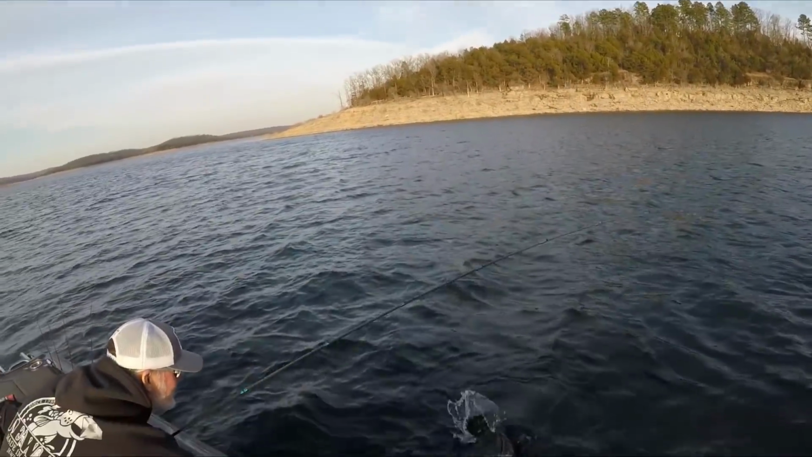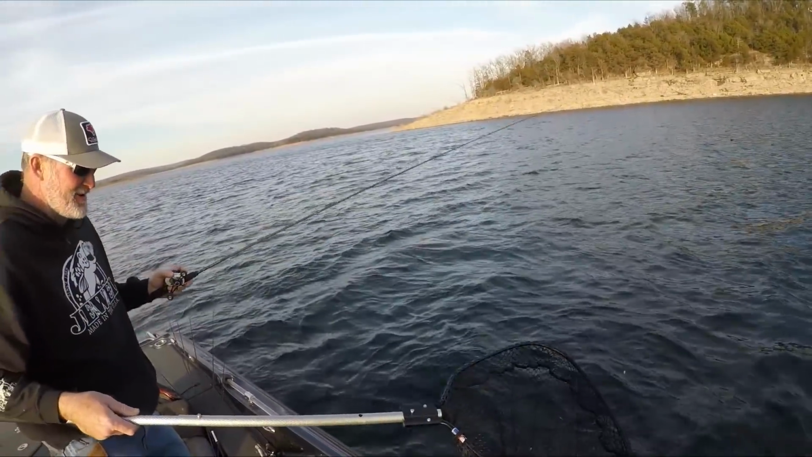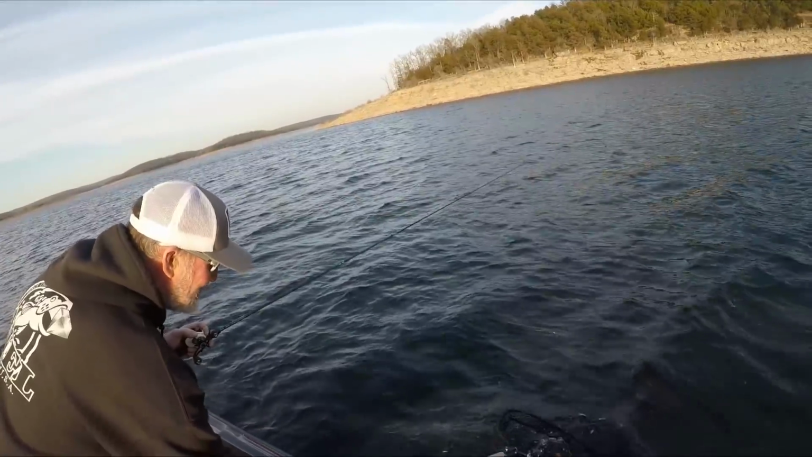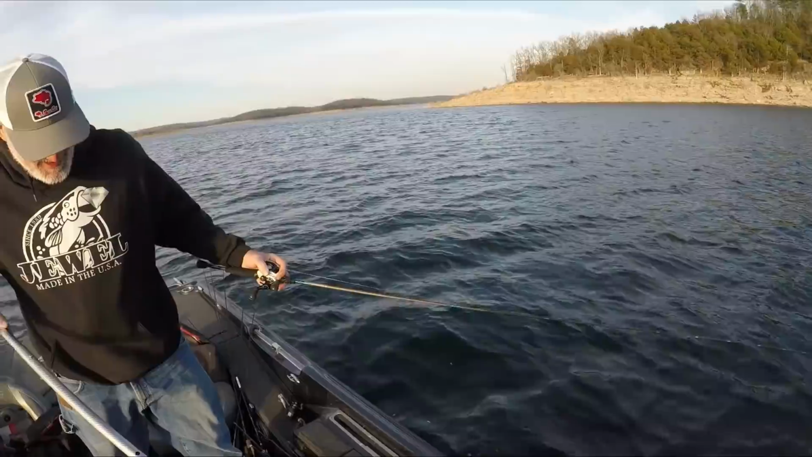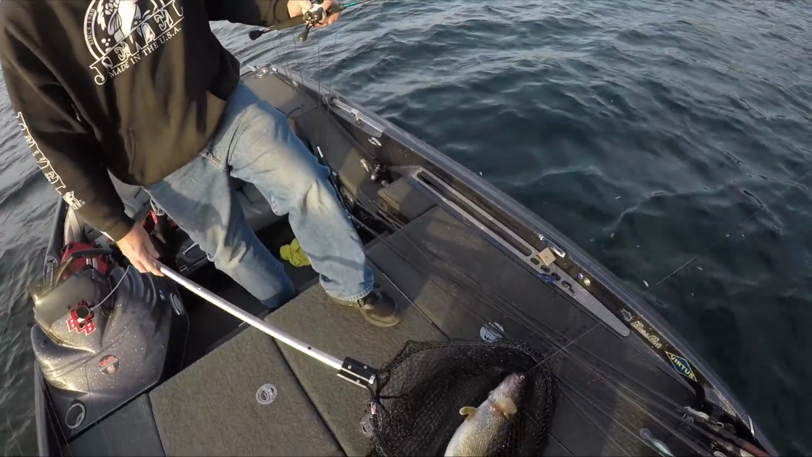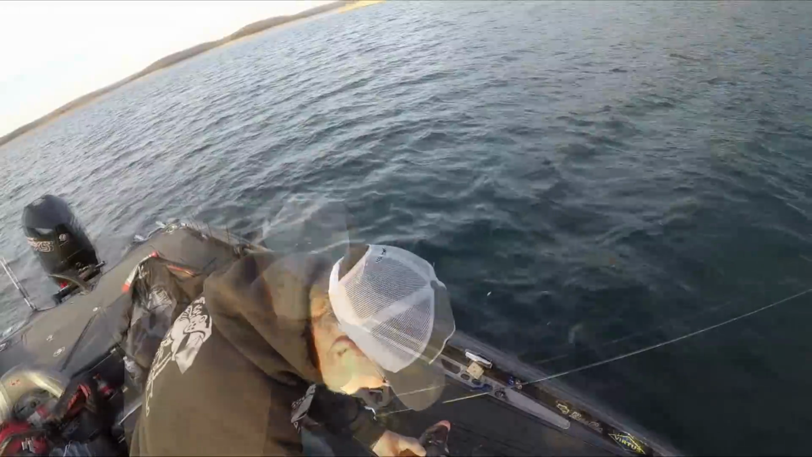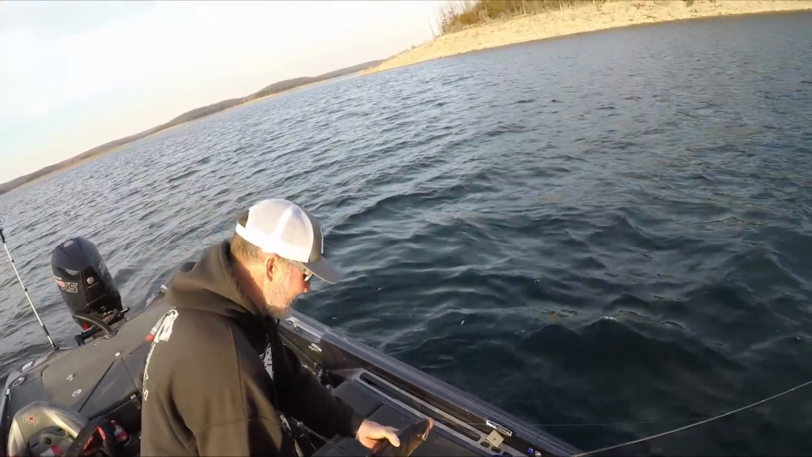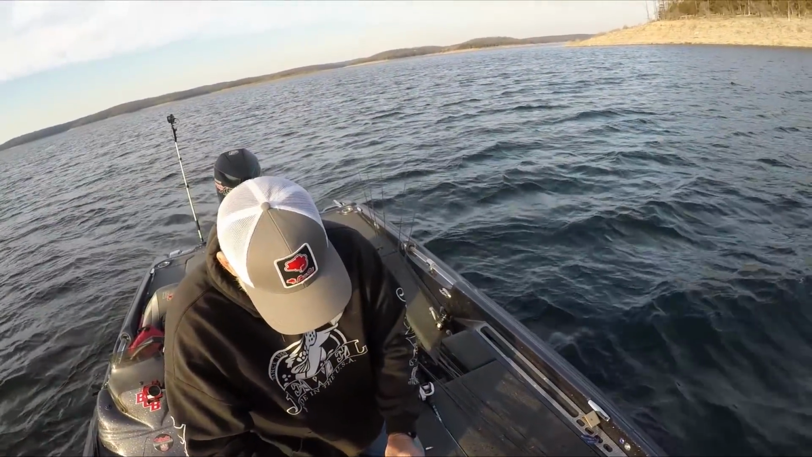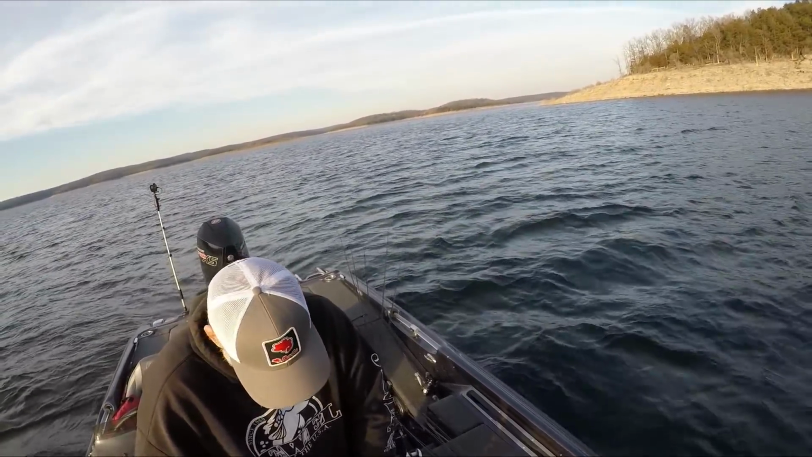Real big walleye. Nice. Look at all those shad. Get that out of my boat. Wow, that's a toad, dude. Ain't exactly a bass, but it's fat. And he ate it too, didn't he? Wow, that's a solid walleye. It's a bonus fish.